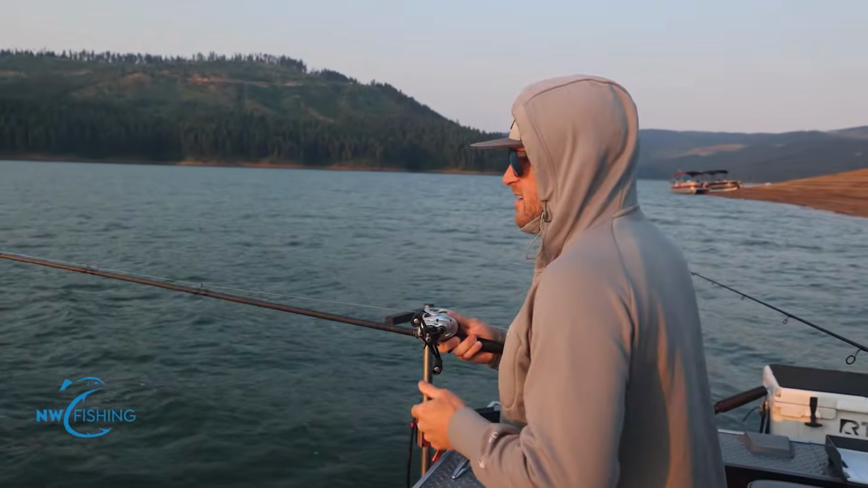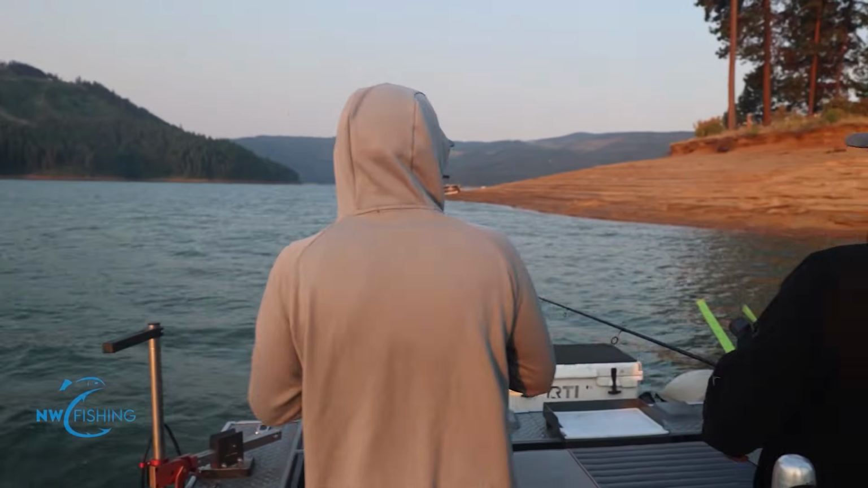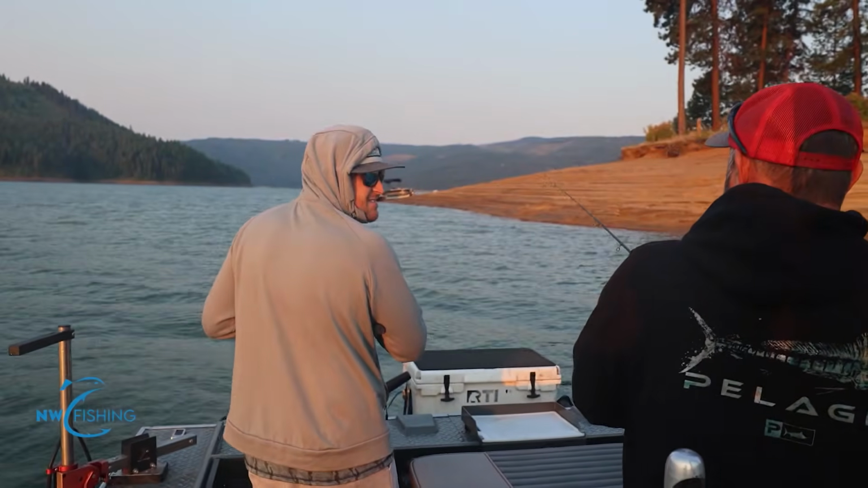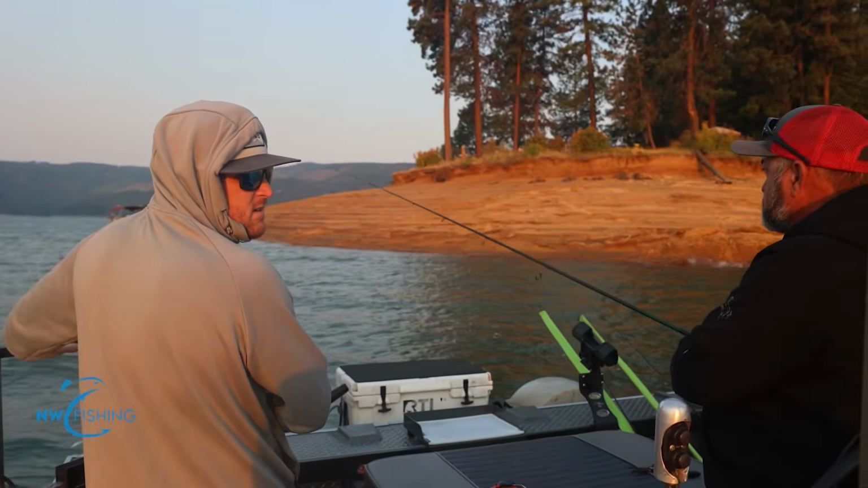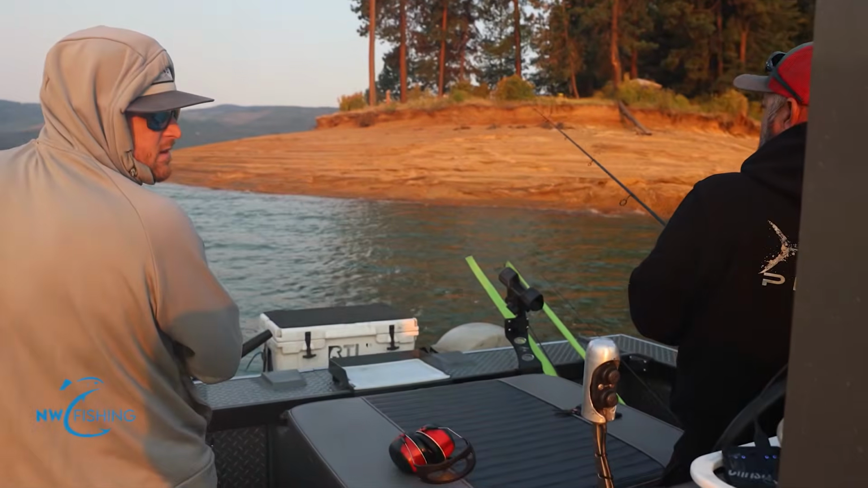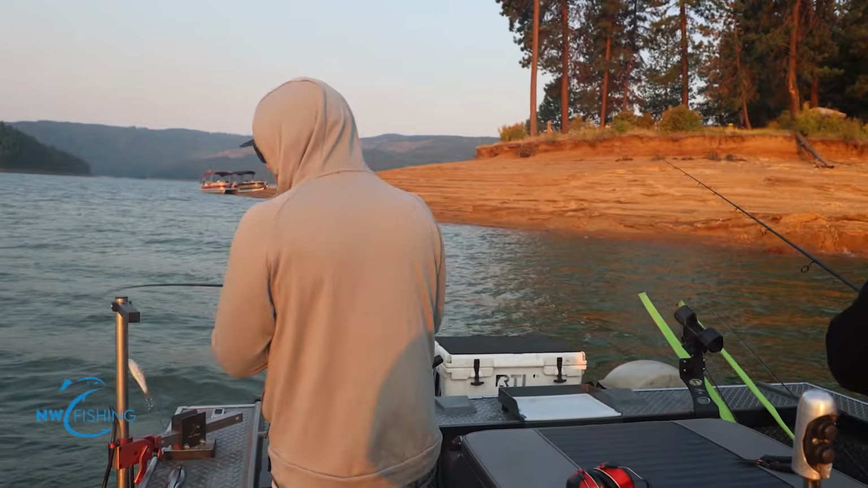There. That's the biggest bass lure I've ever seen. These are going after beasts. So a lot of these fish will be out suspended too, way out here, up in the water column. That's why we're throwing that top water.